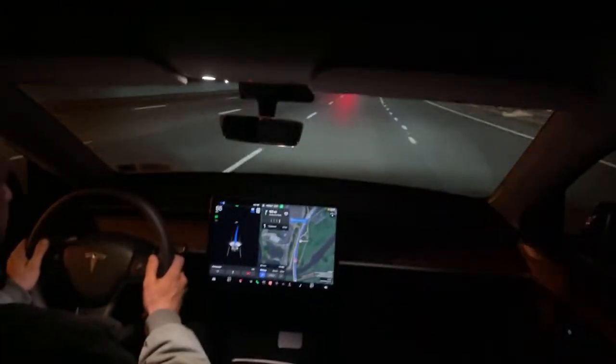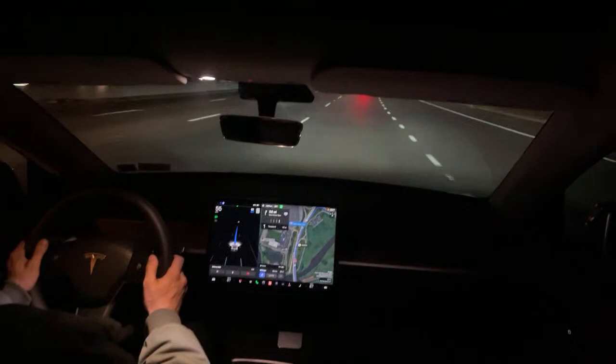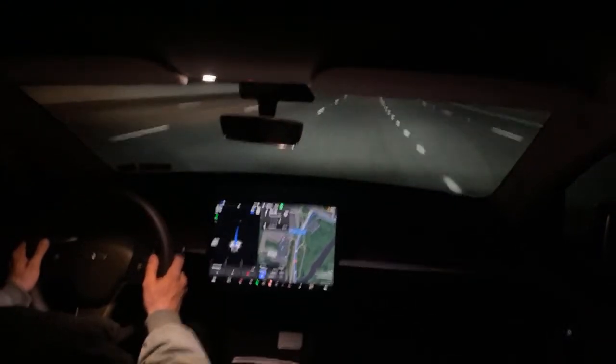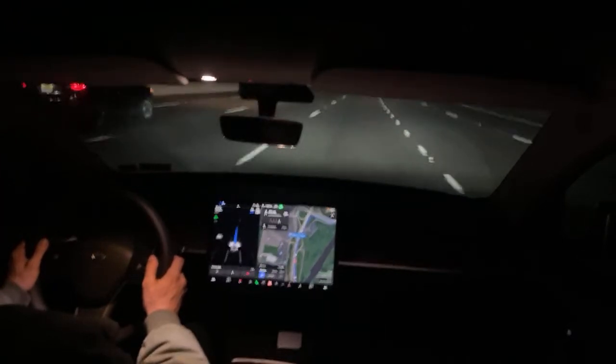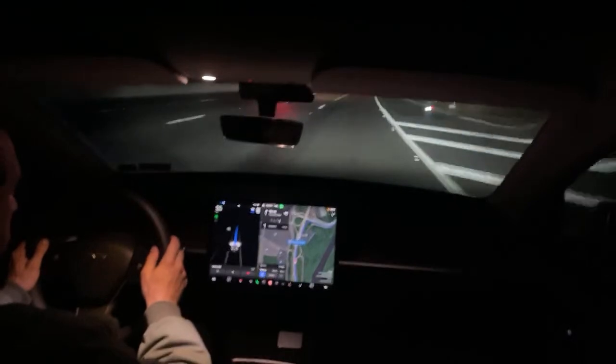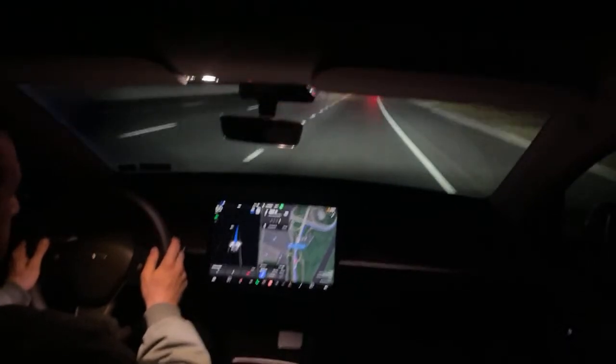Says in a half a mile we're getting off at the New Jersey Turnpike. Looks like it's an exit to the right, but not this next exit, the one right after. All right, so it has me in the correct lane. It says New Jersey Turnpike, exit only this lane.